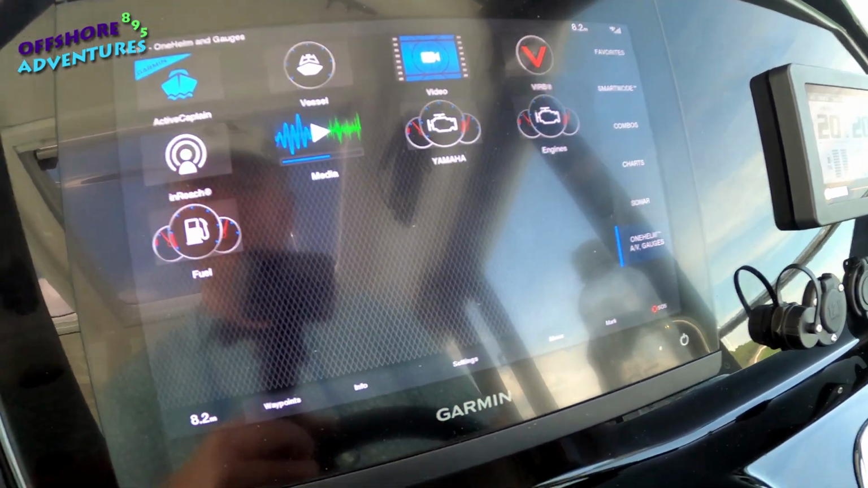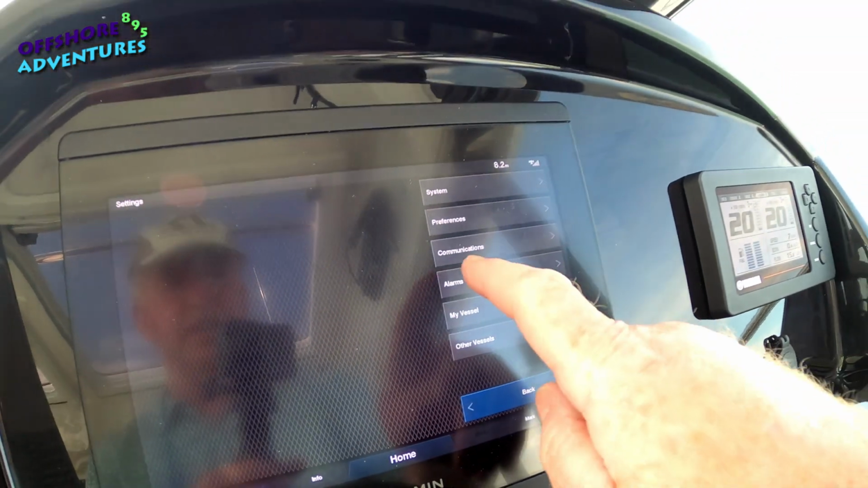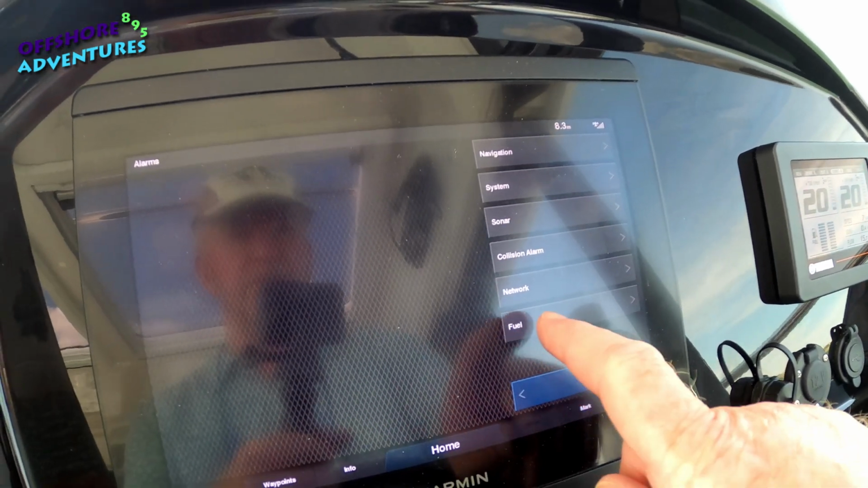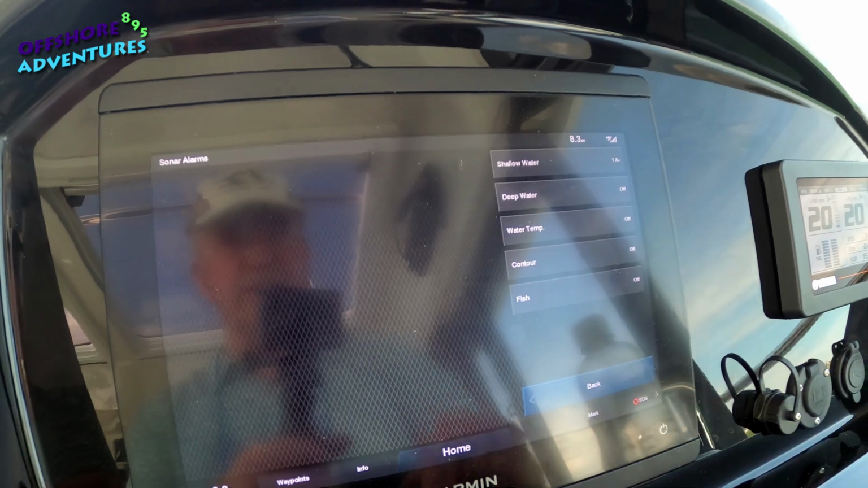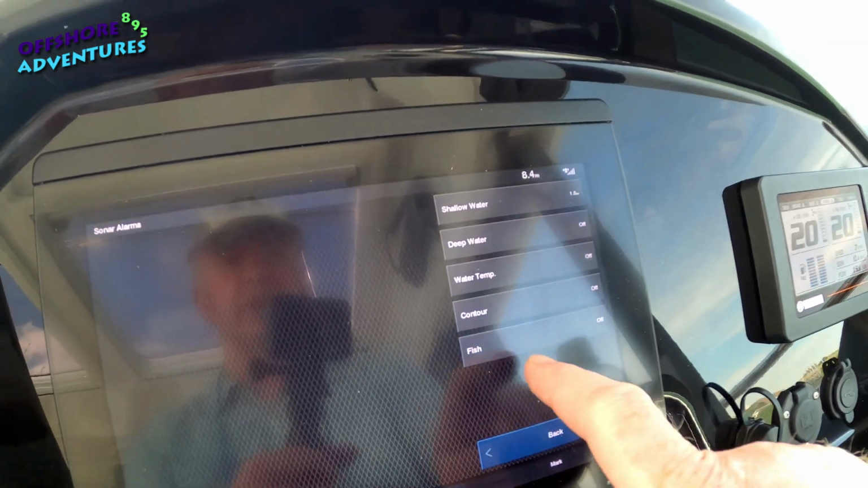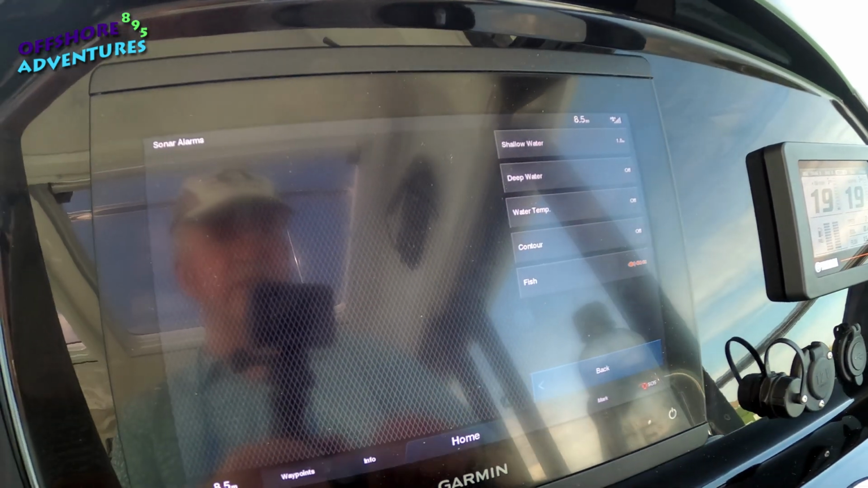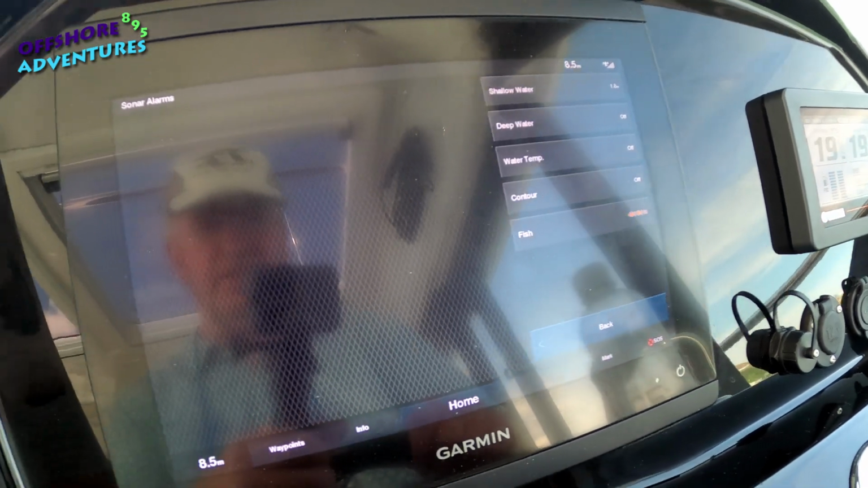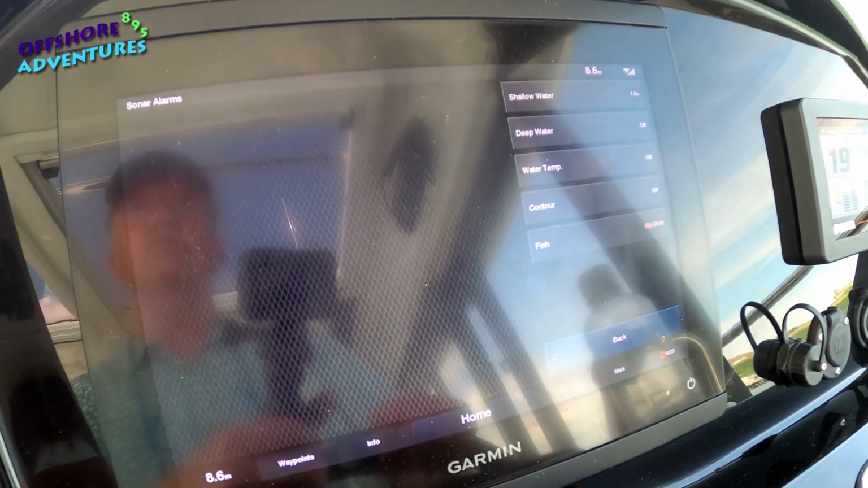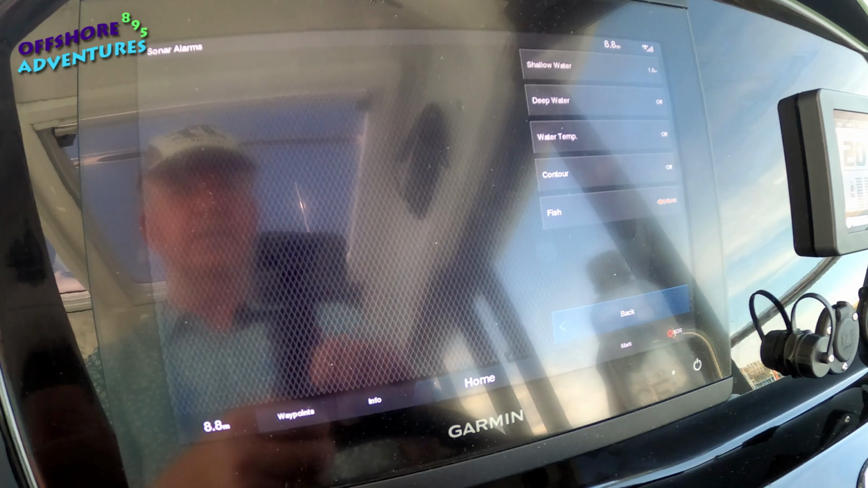Okay, so from the fishing point of view, if we go first of all into settings and then drop onto alarms, you'll remember from the first part of the film, one of those was the sonar alarms, where you can set your shallow water or your deep water, etc. But of course there was also the fish one, so we will switch that one on, so that hopefully the system, while we're doing some filming today, will pick up and warn us of a lot of fish underneath us, hopefully.